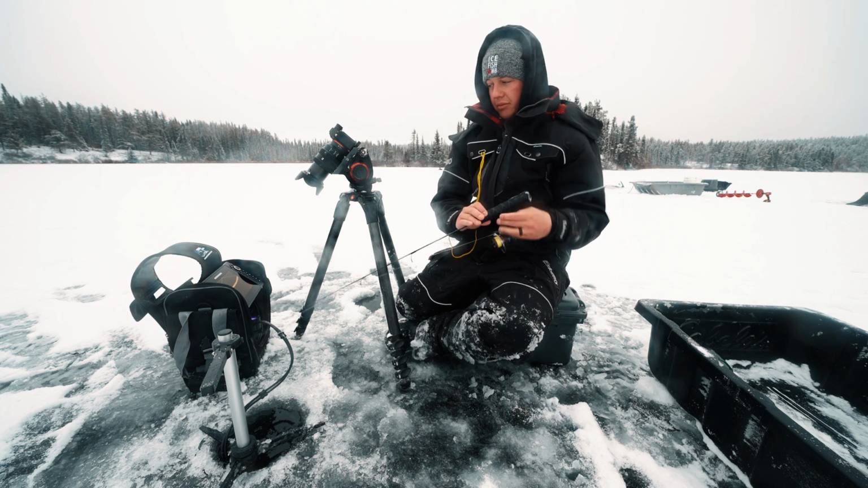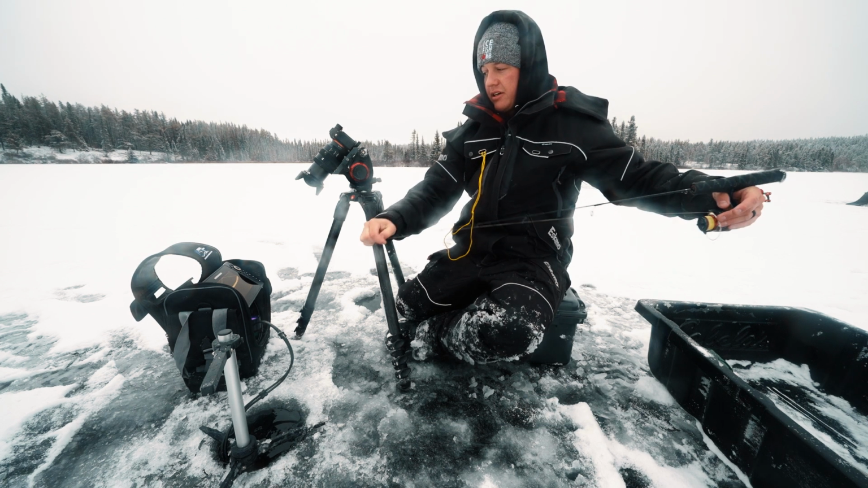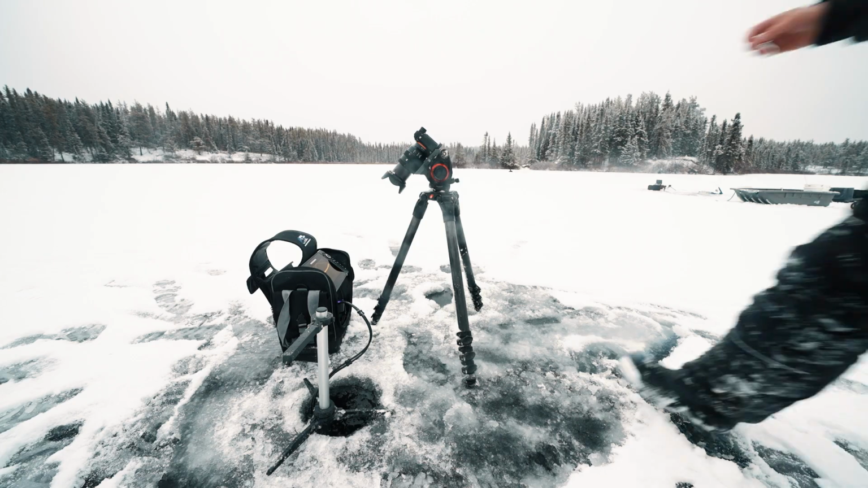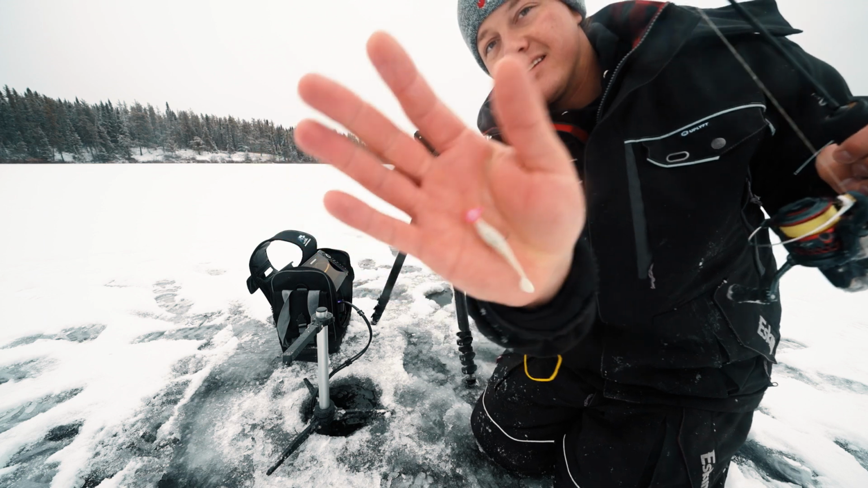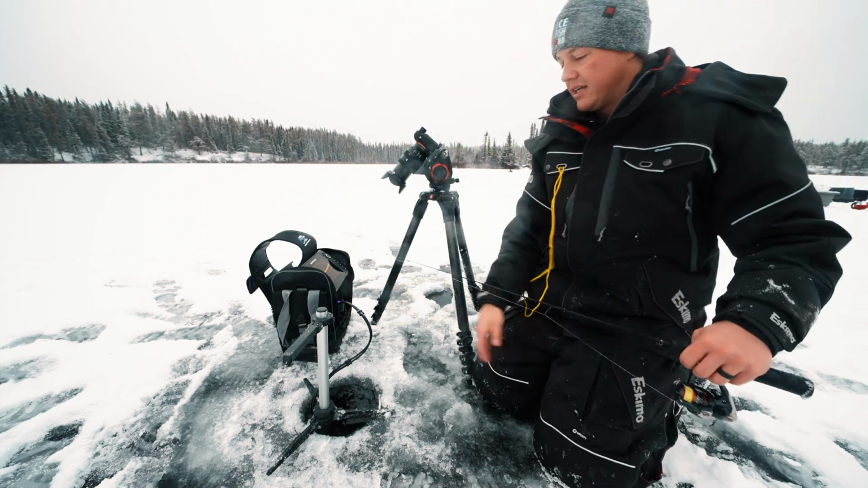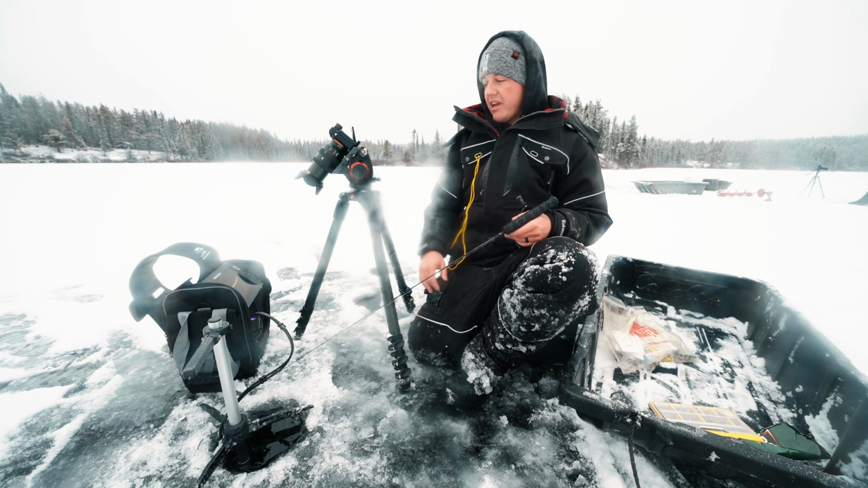All right, guys, we've been moving around, we've been making a racket. Now we're gonna be stealthy and try to catch one of these stock trout we're fishing for in northern Manitoba. Just for reference, this is what we're fishing with, a little Frostbite Dragon Slayer on a small lead jig.